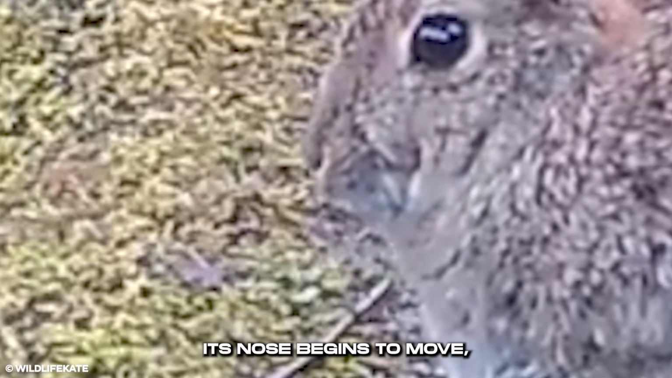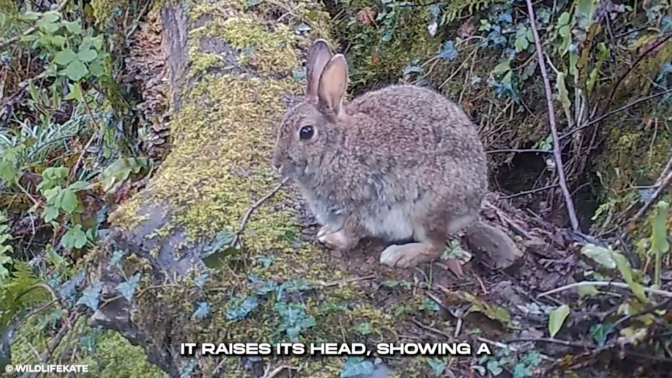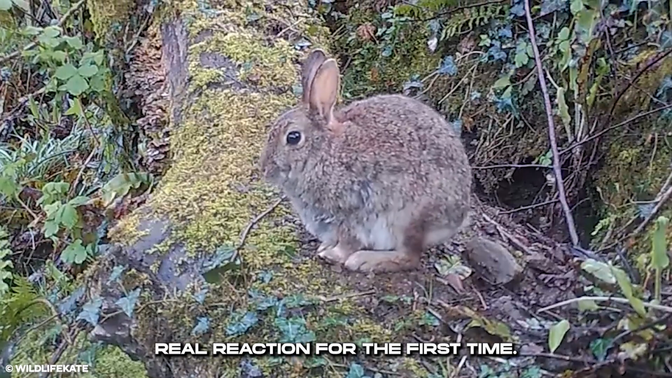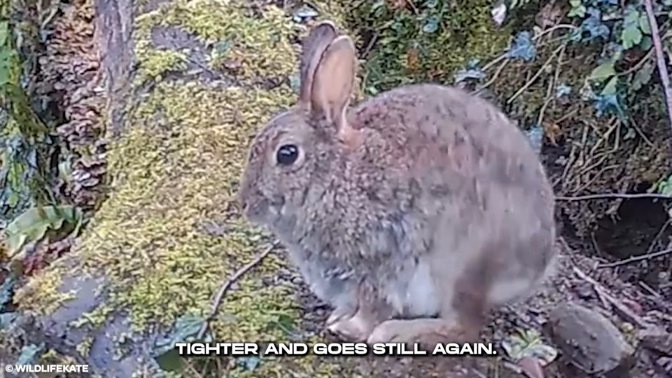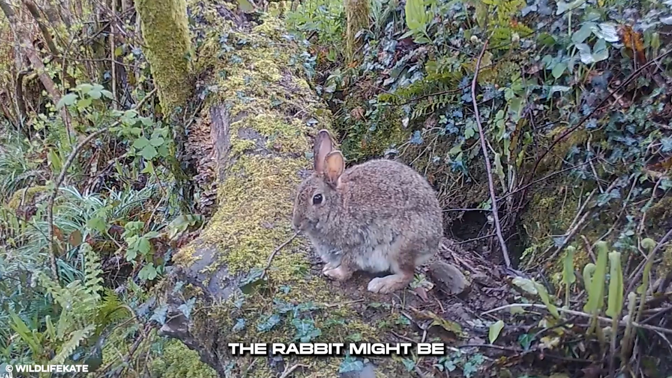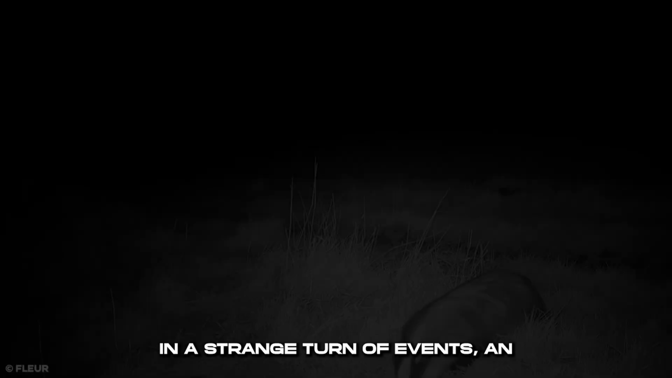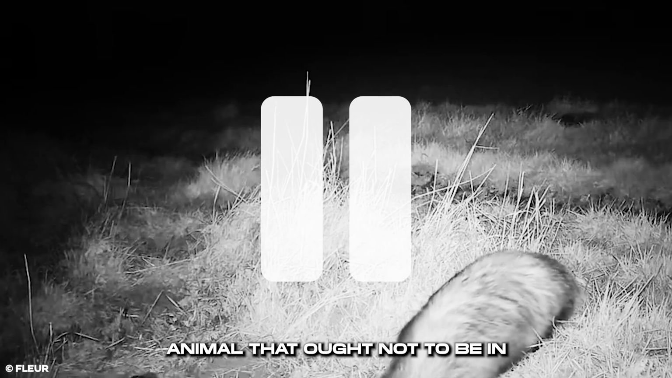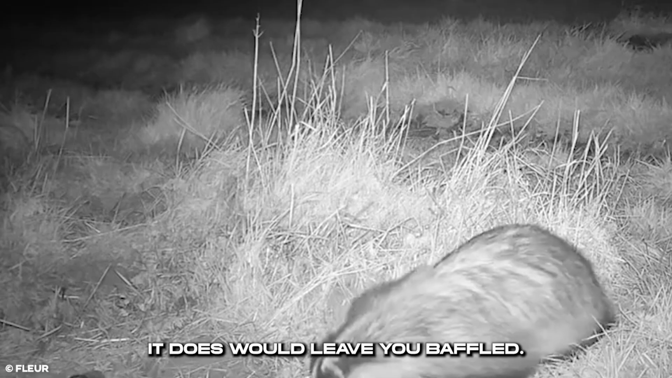Its nose begins to move, sniffing something coming closer. It raises its head, showing a real reaction for the first time. It brings its body closer and tighter and goes still again. The rabbit might be prepared for whatever is coming rather than running. In a strange turn of events, an animal that ought not to be in this region appears, and what it does would leave you baffled.